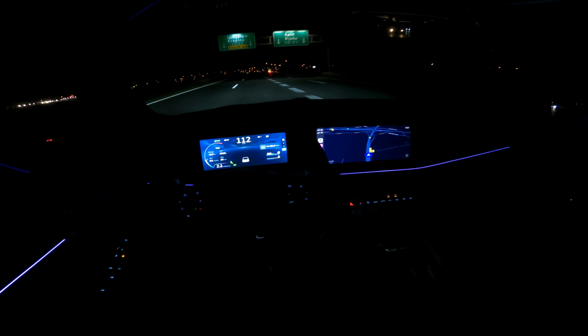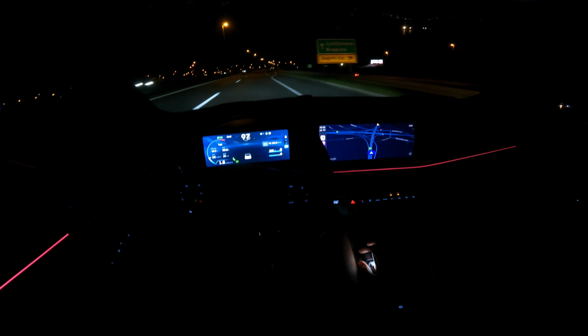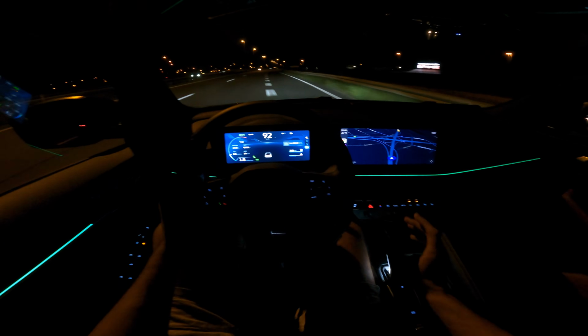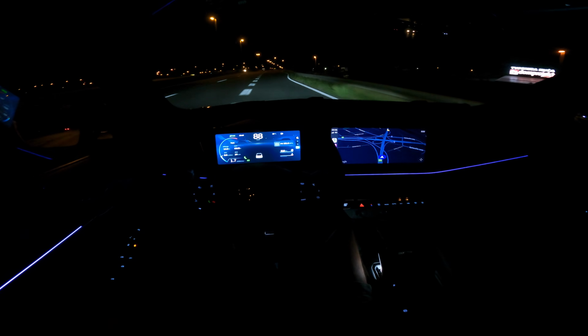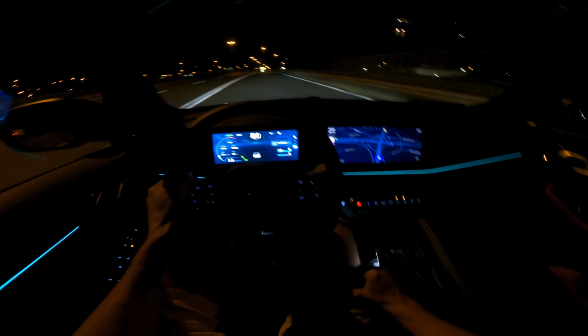So the blind spot works. It even has a tone. Yeah, just focus on the sound now. So now it's acceptably quiet inside.